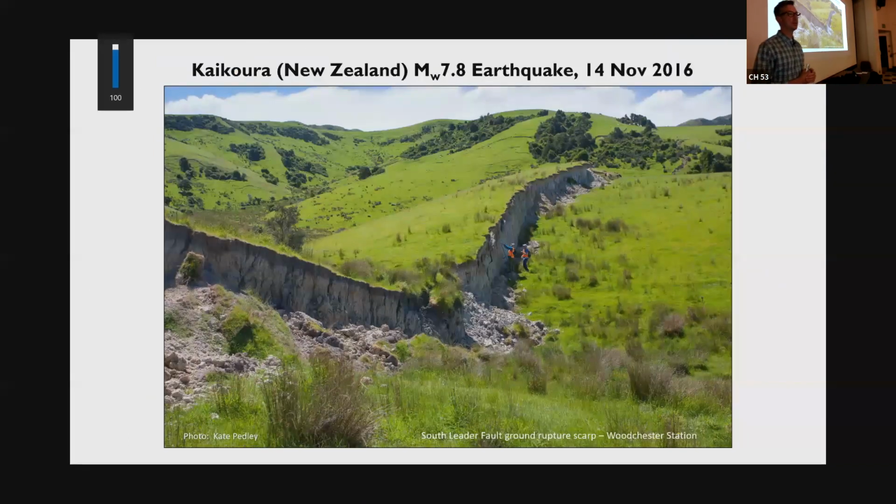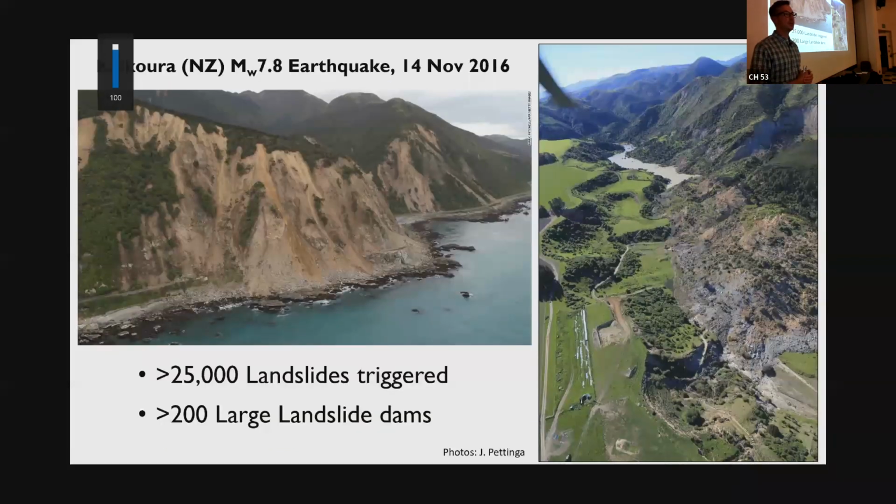In other parts of the world, when big earthquakes like this happen, this is a scarp created by an earthquake of 7.8 magnitude on the South Island of New Zealand near Kaikoura, where you can do some spectacular whale watching. Not only did it create a scarp like that, it triggered 25,000 landslides.